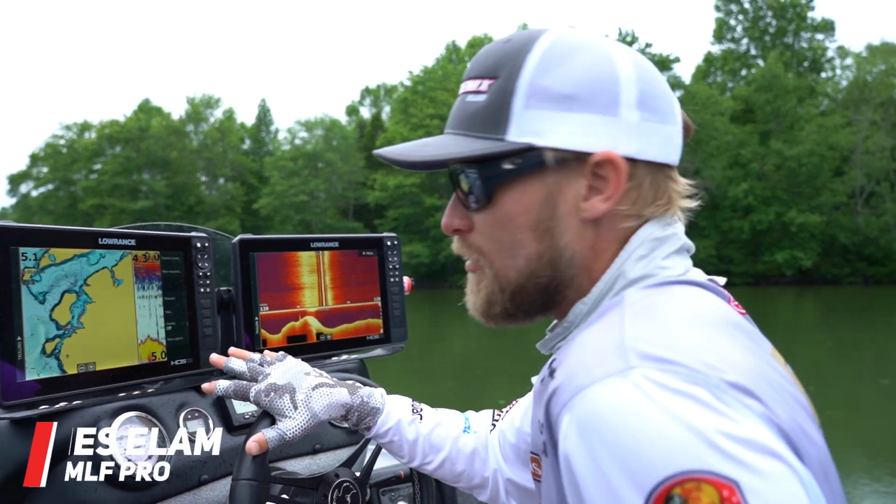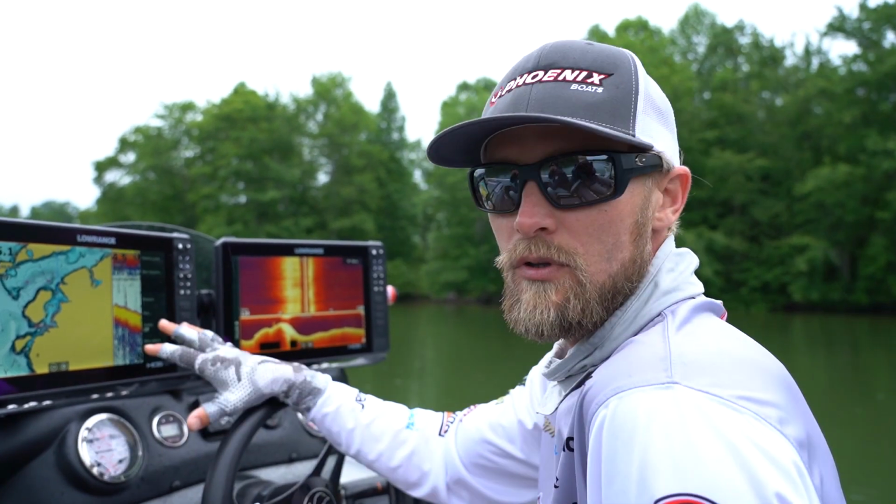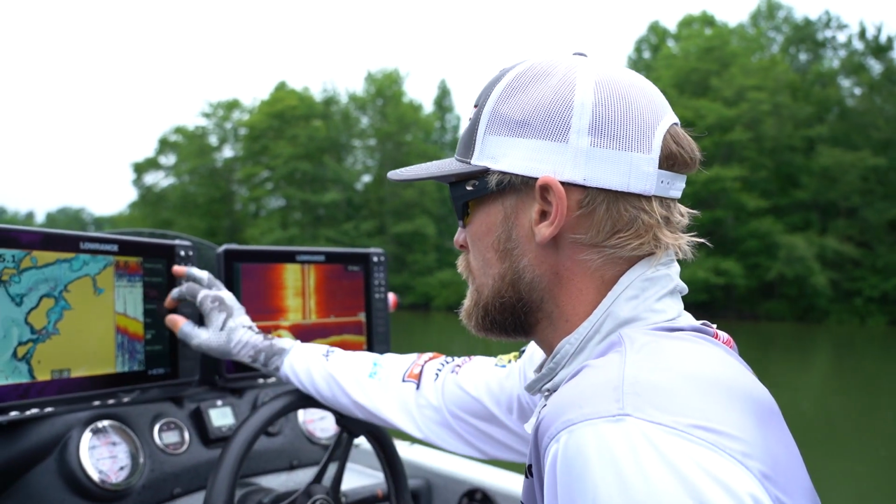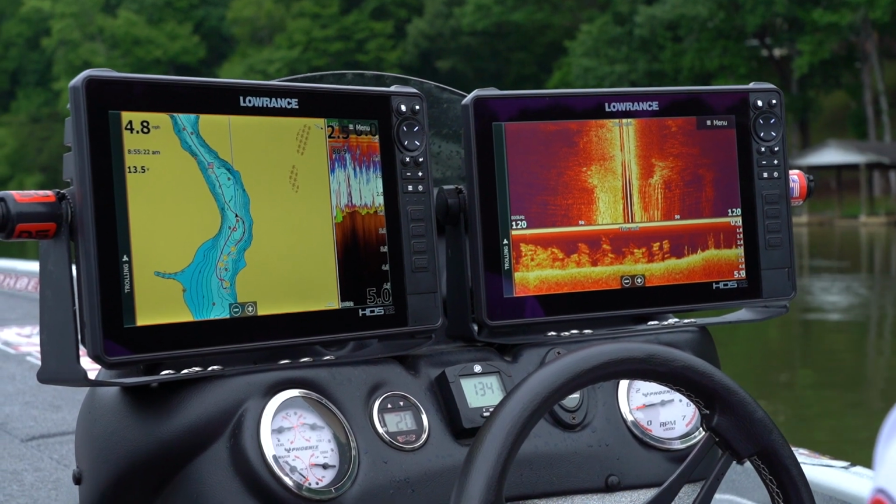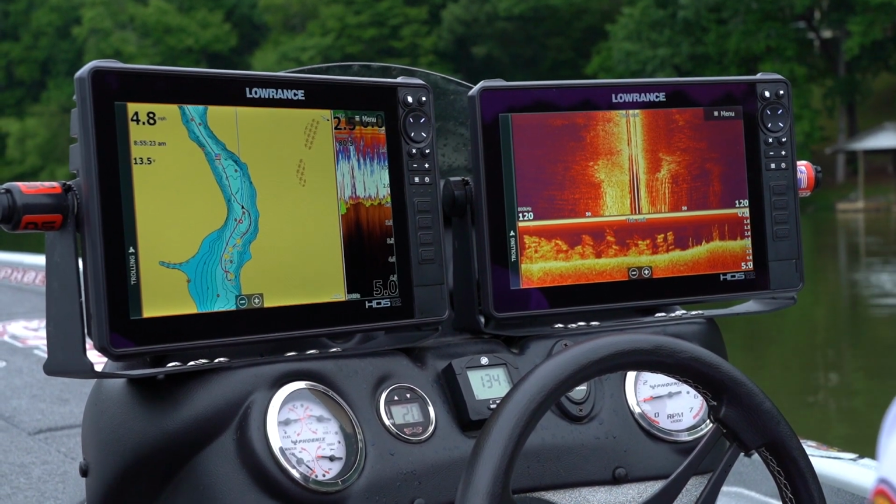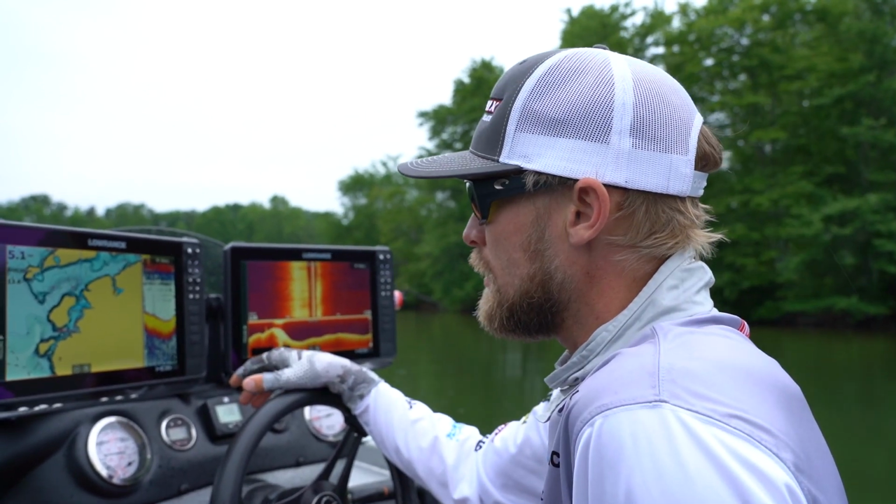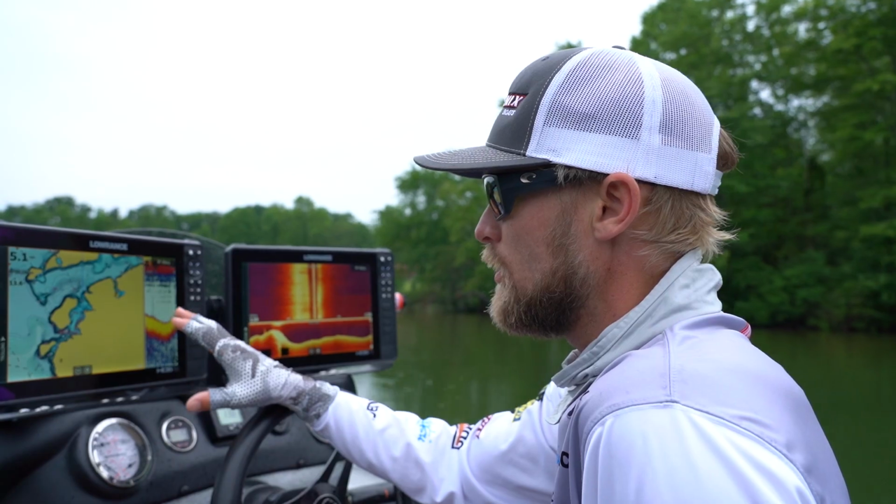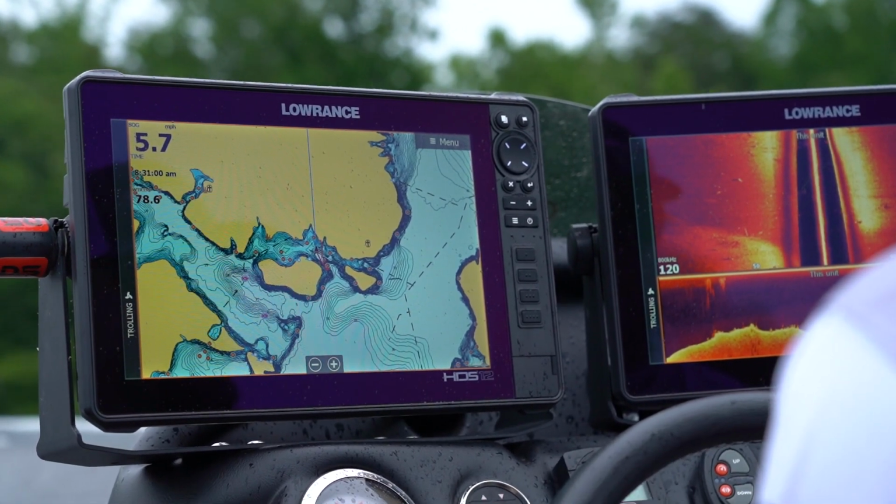So guys, this is how, when I go to break down a new lake, this is the most important thing I have. The most important tool that I have are these units, these Lowrance units. I have two HDS 12s, one that I dedicate fully for almost every tournament we go to, side scan, down scan. And then mapping's a huge critical part of what we do. You don't know anything really until you have good mapping.